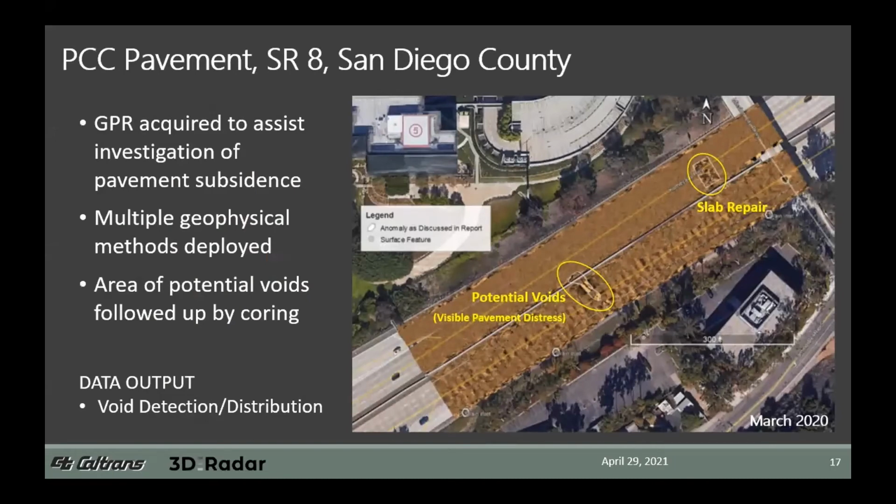I'll close out these examples with a concrete pavement project. This was on State Route 8 in San Diego County. Ground penetrating radar here was acquired to assist in the investigation of pavement subsidence. We used multiple geophysical methods in this one. We're only going to focus on the ground penetrating radar here.